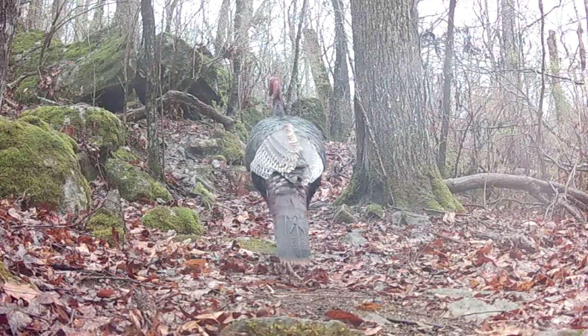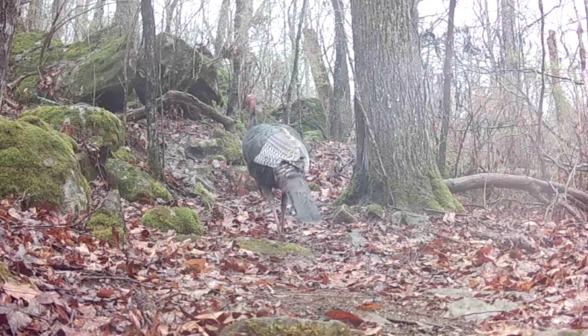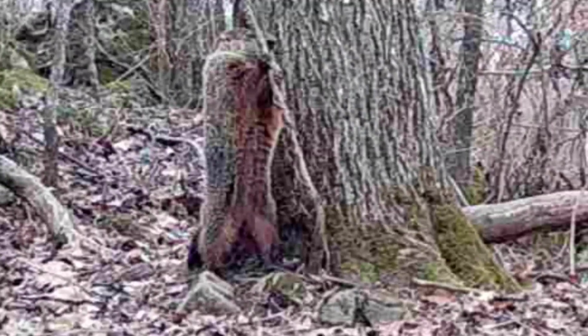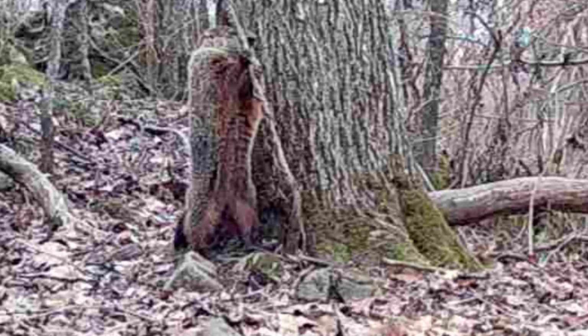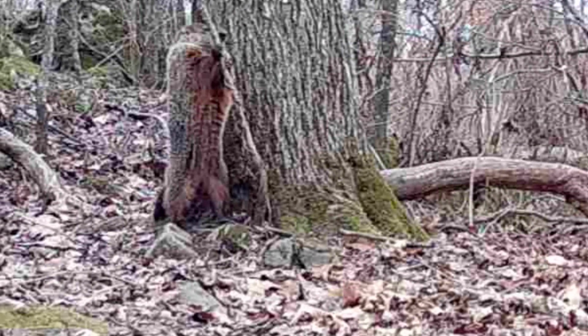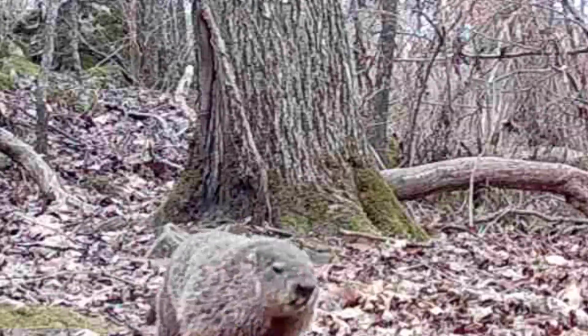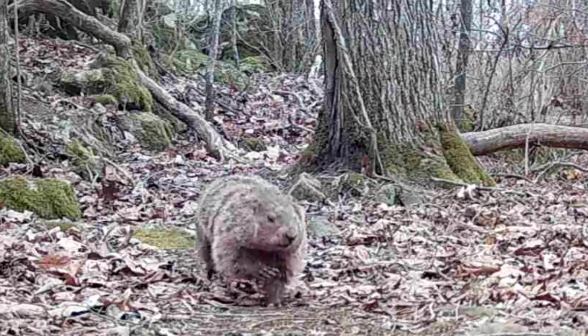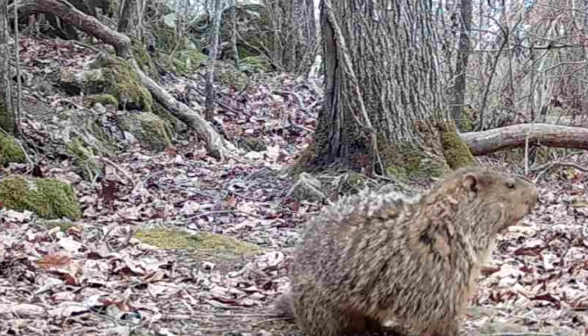Well, a hen coming through. And there's old Dirty Dan on his favorite little tree. Stretching, chewing on it. But he moves on. And there he is again on a wet day.